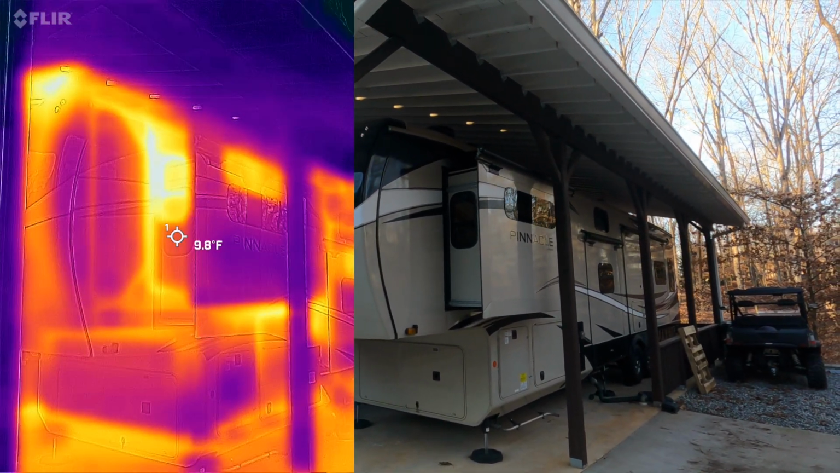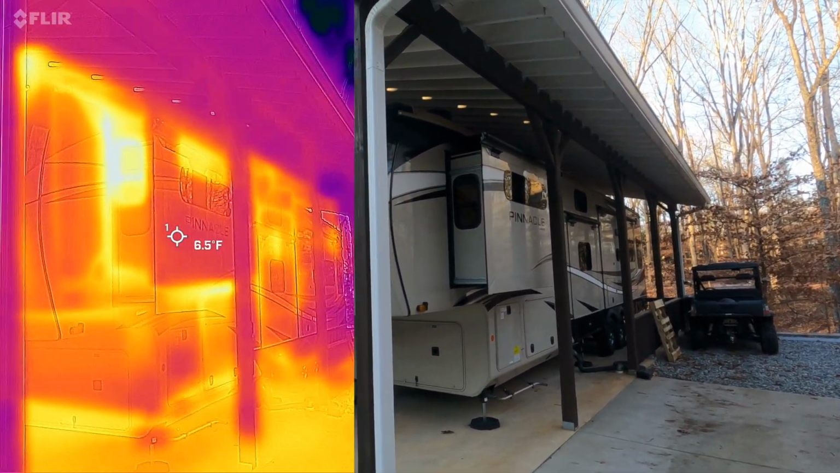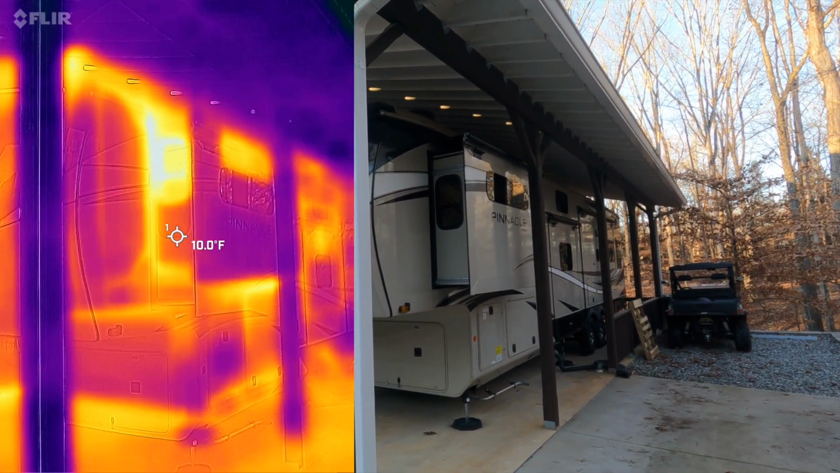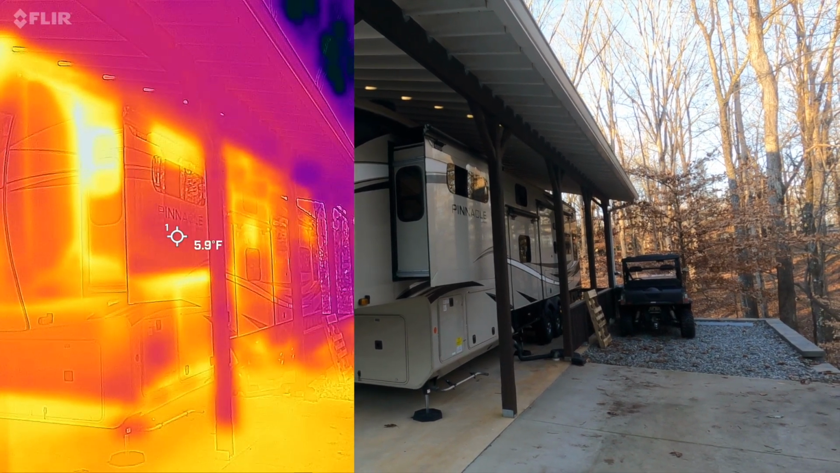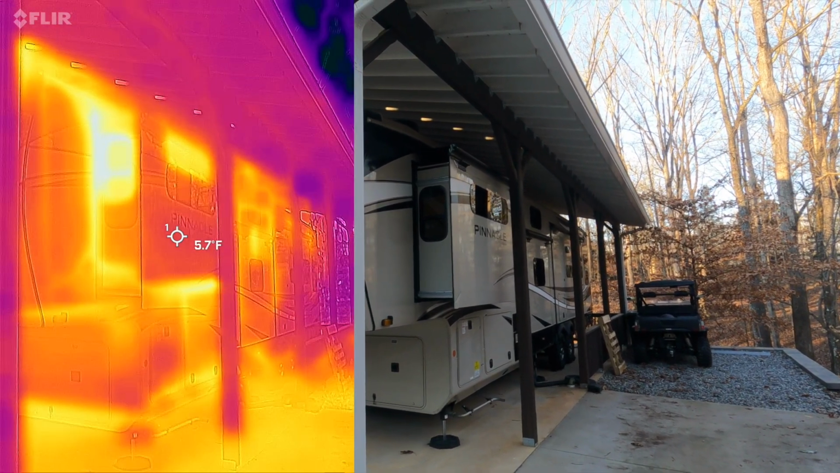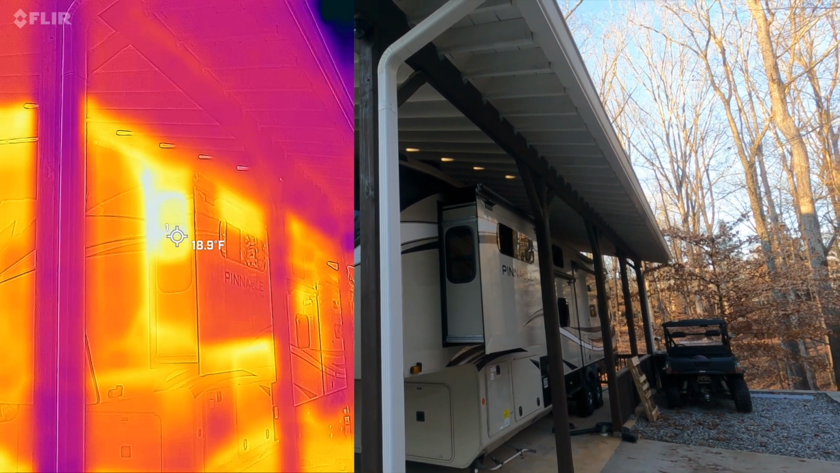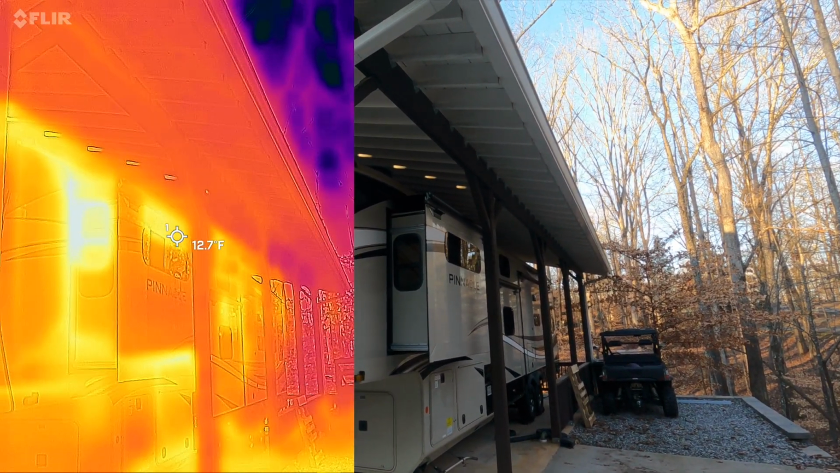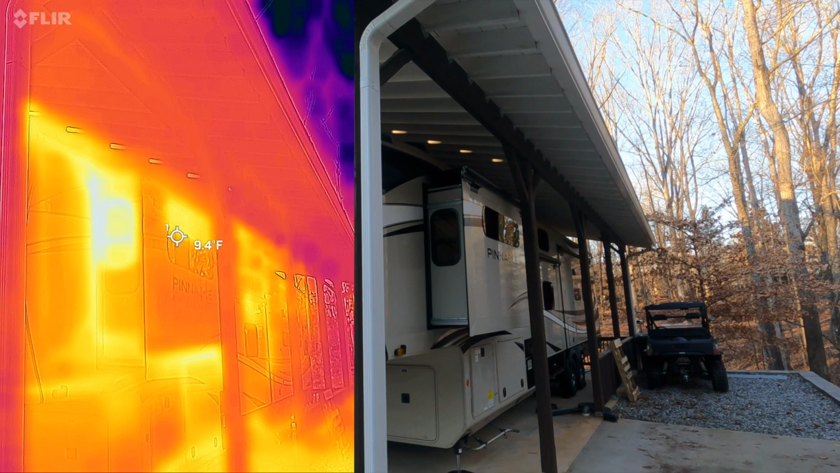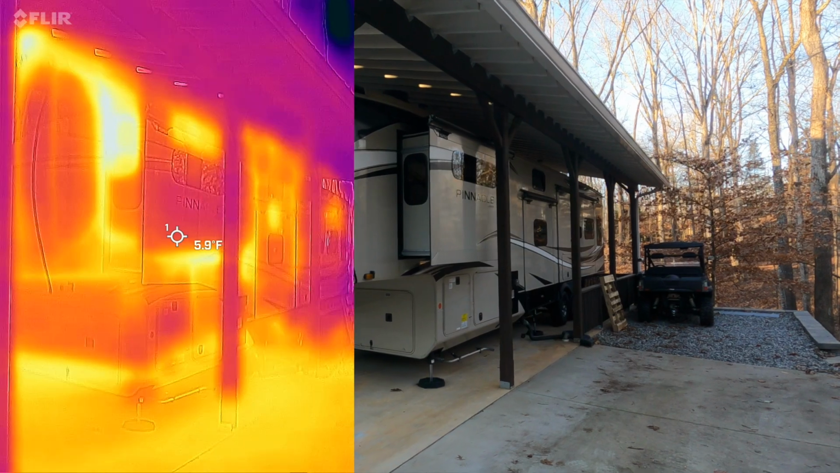Very interesting. All right, so this is the slide that I've got out. This is in the front bedroom. And so notice the temperature on the side wall of the RV, we've got 9 degrees, and then on the slide, it's a little bit cooler at 6 degrees. So it's a little bit more extreme, a little bit further out. That is to be expected. And then check out the window here on the side. We've got about 20 degrees. That seems to be pretty consistent. Same thing up there. That window's a little bit lower. But really interesting to see the structure, those studs, how they transfer energy.